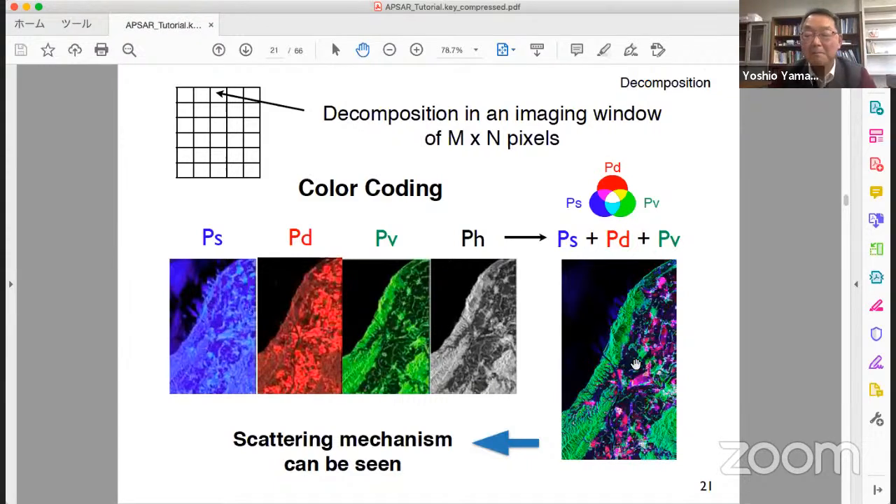From here, now we can see the electromagnetic wave. From here, it's possible to specify the scattering mechanism. Green area is tall vegetation, trees, or something. Red comes from double bounce structure, urban area, as well as tall trees. And blue comes from bare soil surface.